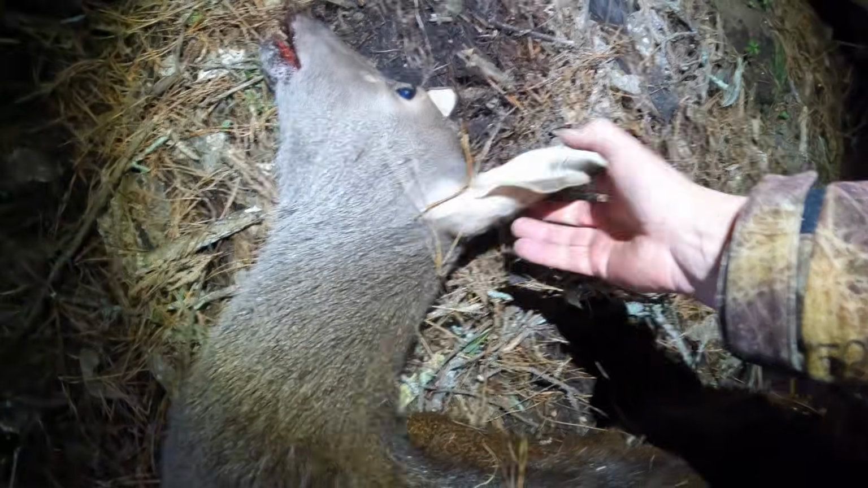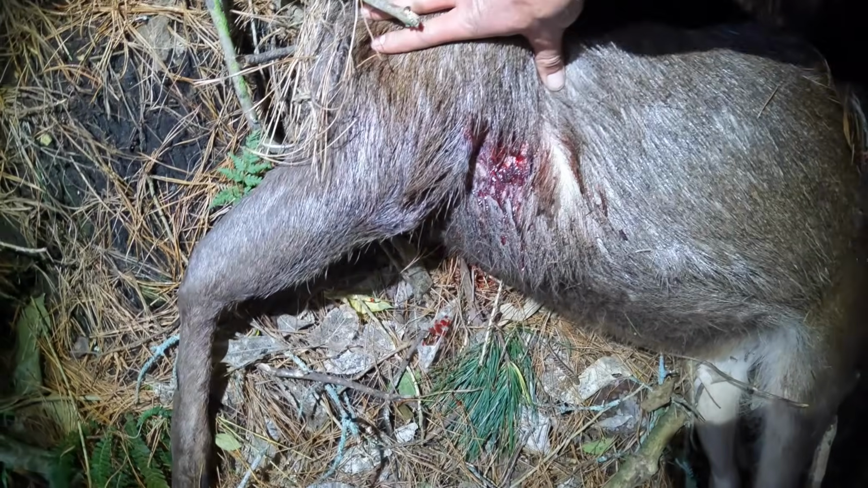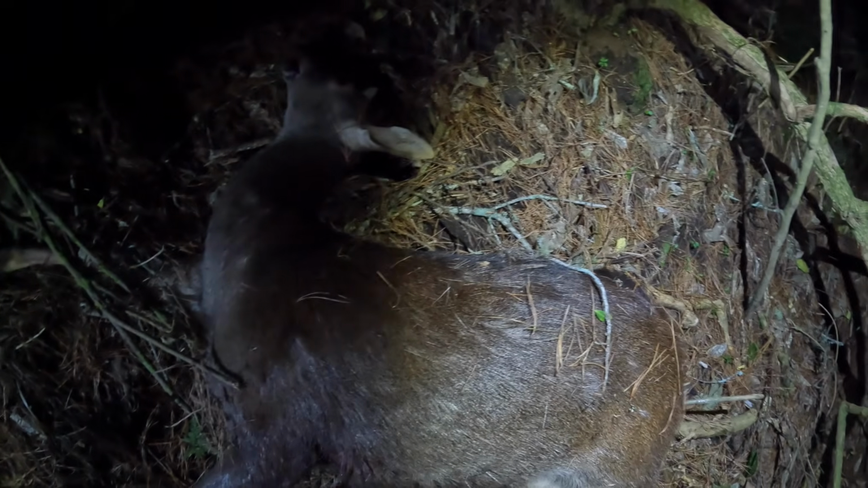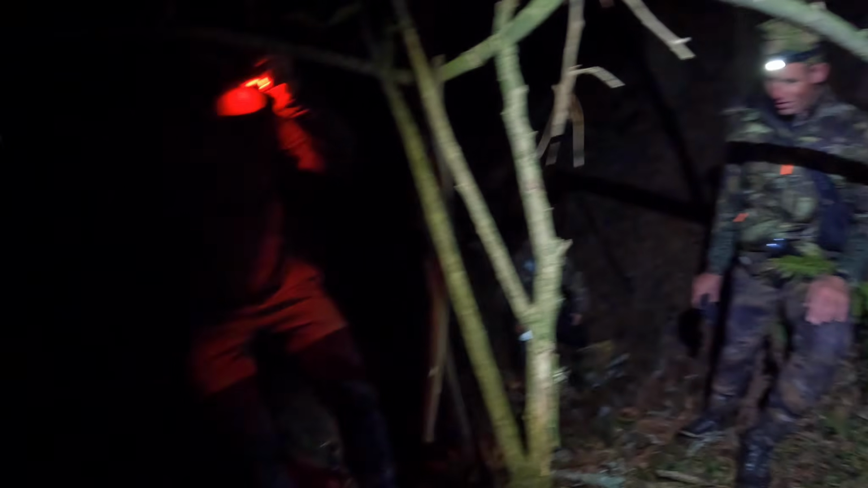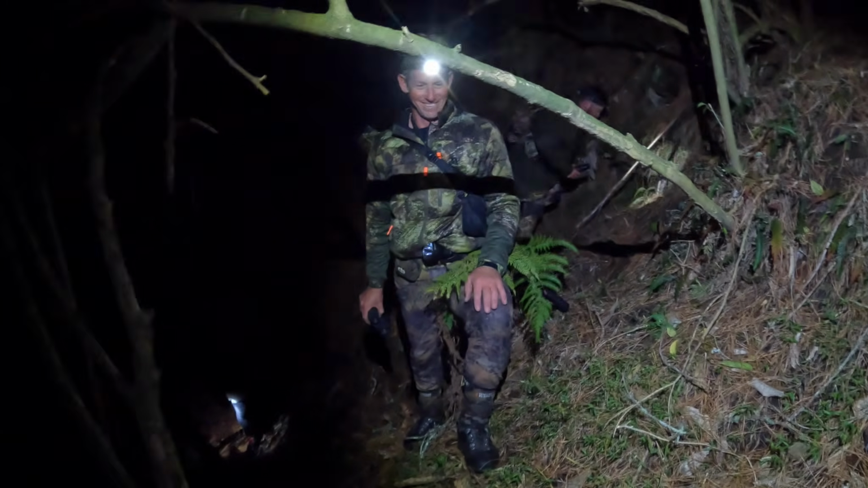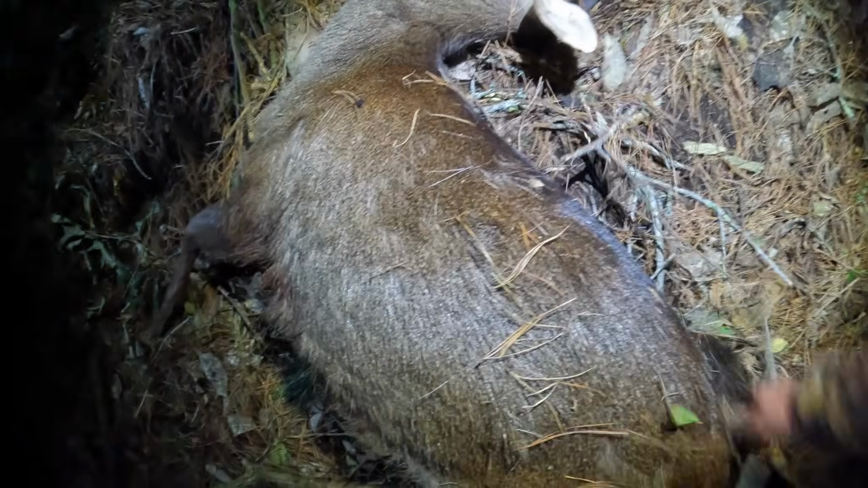I think he is. Good heart shot. Should be able to carry that one down to the track, 50 metres. Won't even need the crane. Oh well, got one. Cheers, boys.